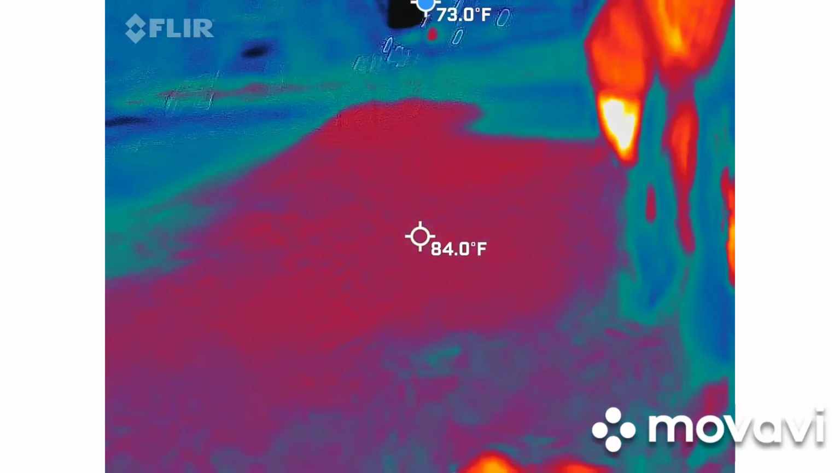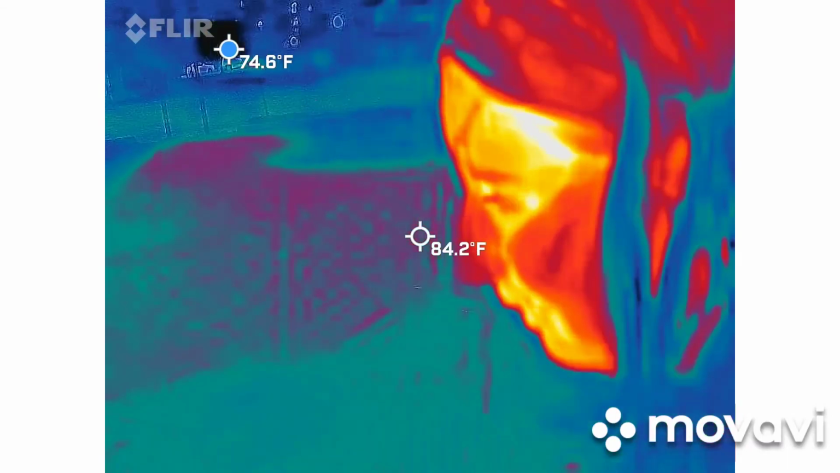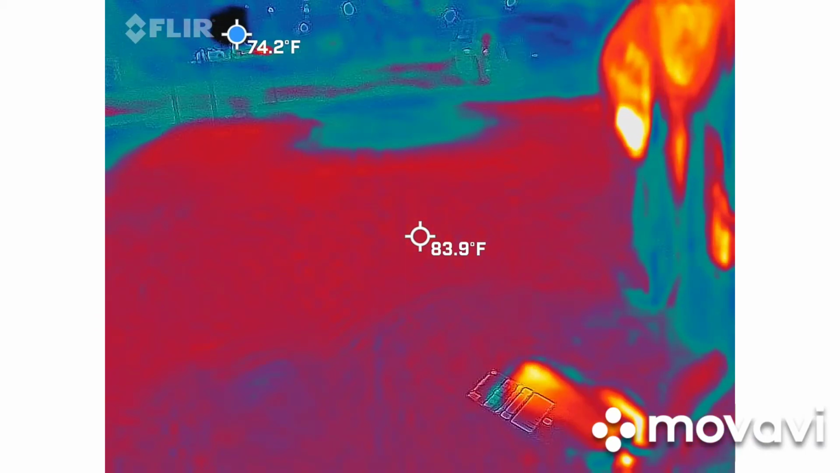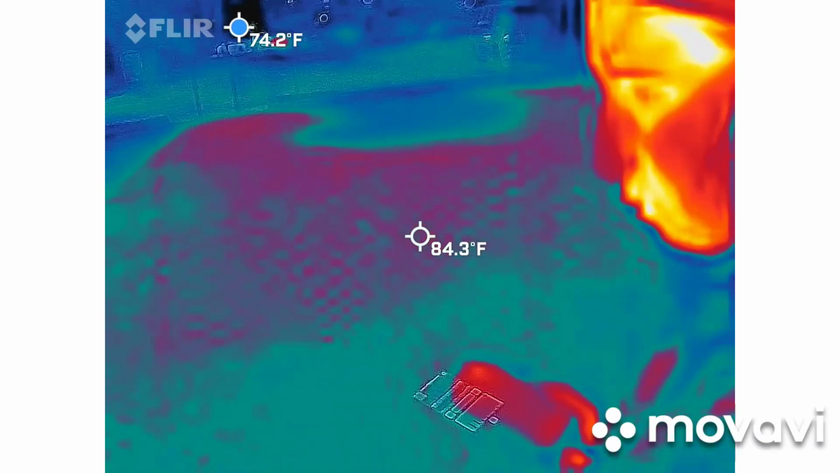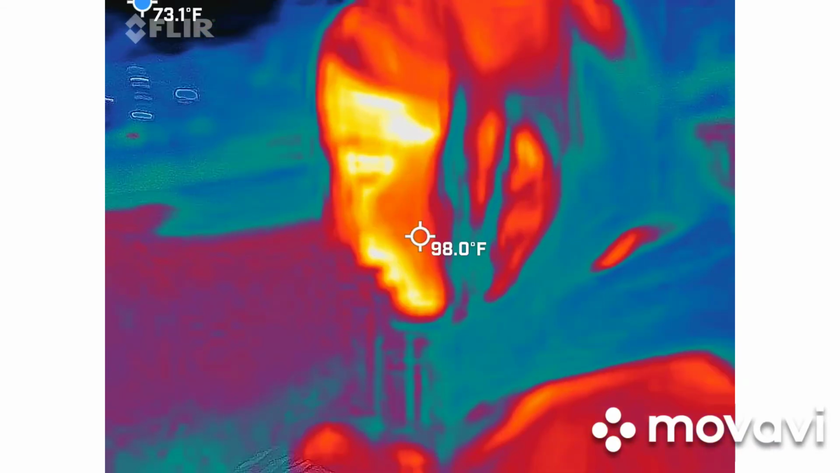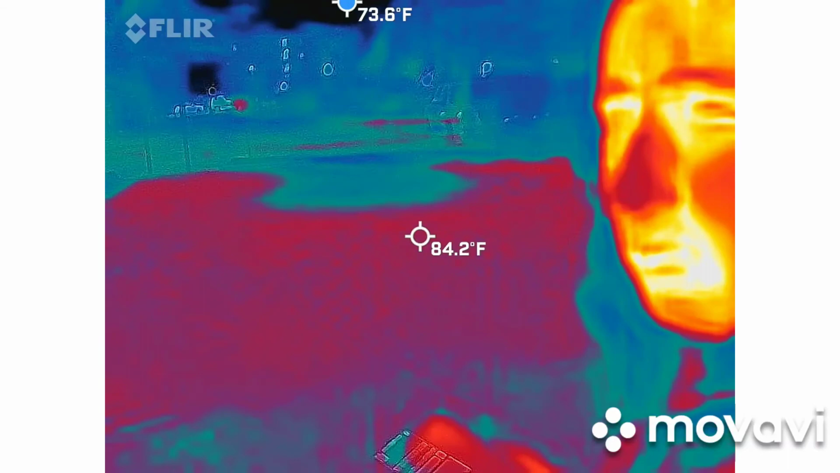This thing is way sensitive tonight. I don't know what's going on with it, and I have it set low. Double check. Yep, it's set to the small setting.